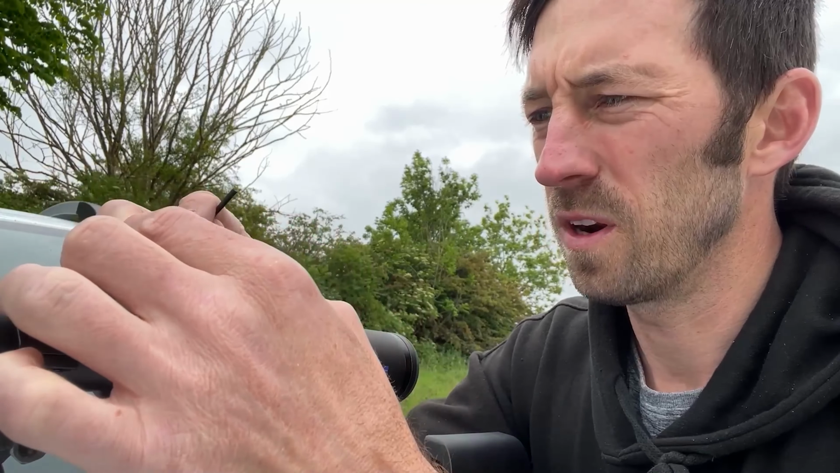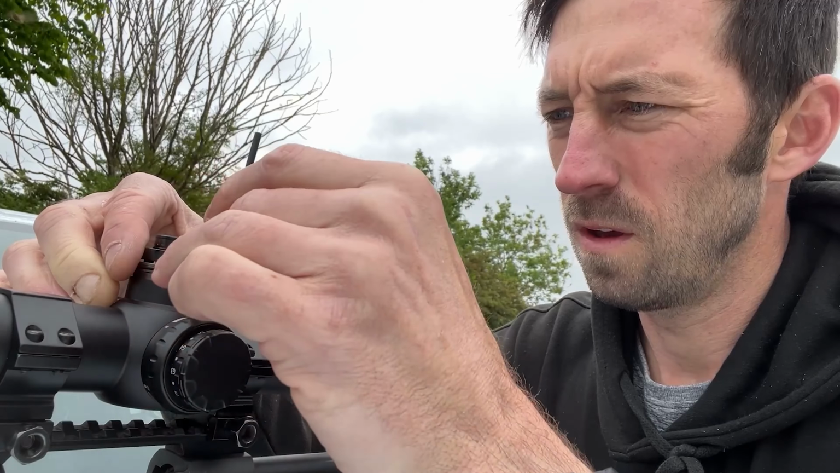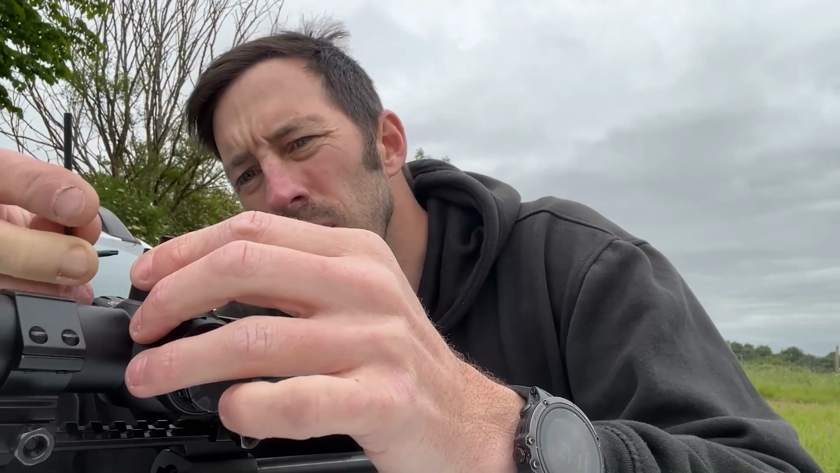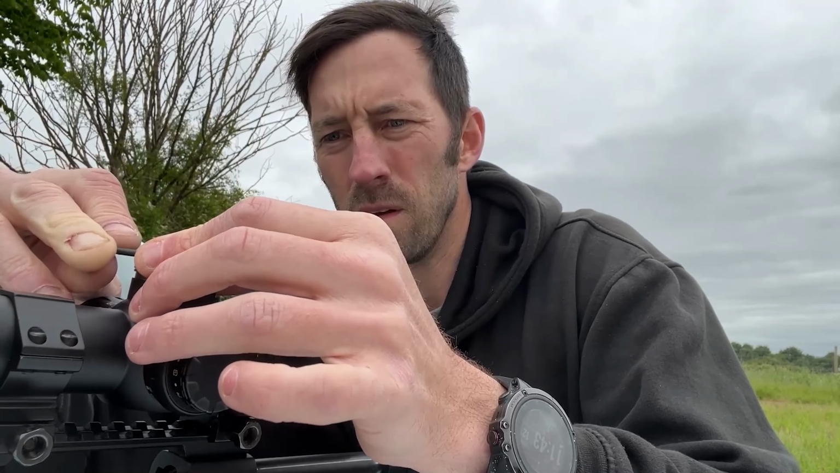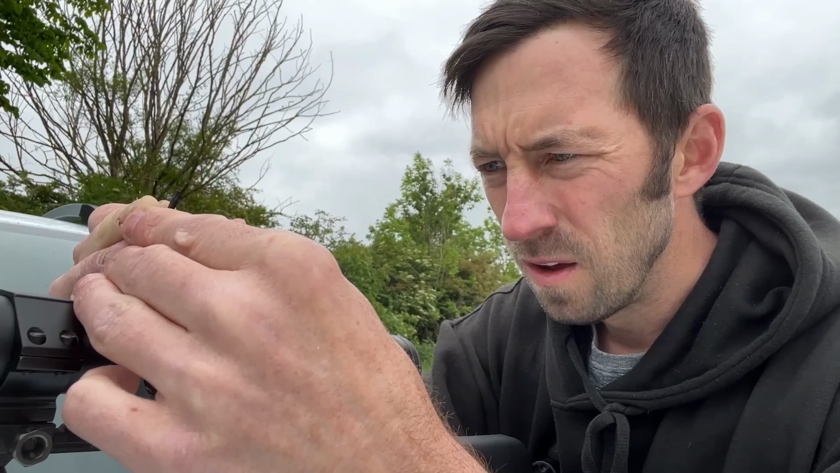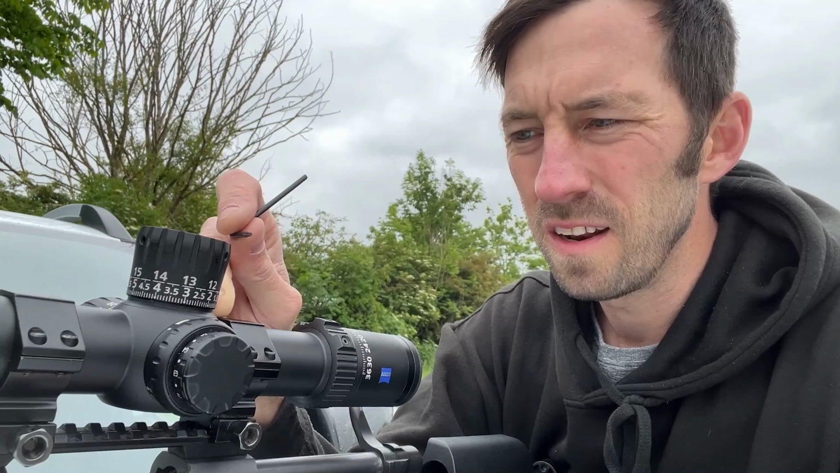Now that's hit the stop, we're going to tighten this back up, holding the ring as we go. So we'll just nip that one, nip that one, that's it, nip there. And then what we're going to do with the cap, I'll just replace the cap back on, aligning your zero. I'm going to push that down home flush, ensuring the zero number is set to the little arrow at the front.